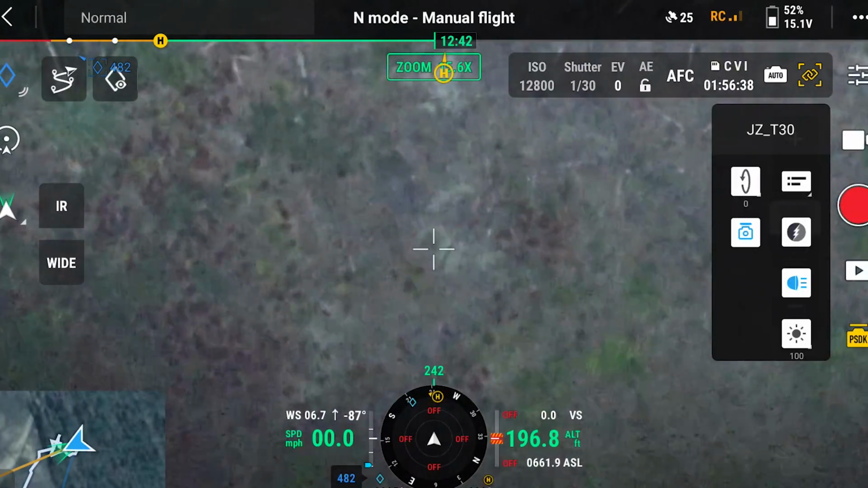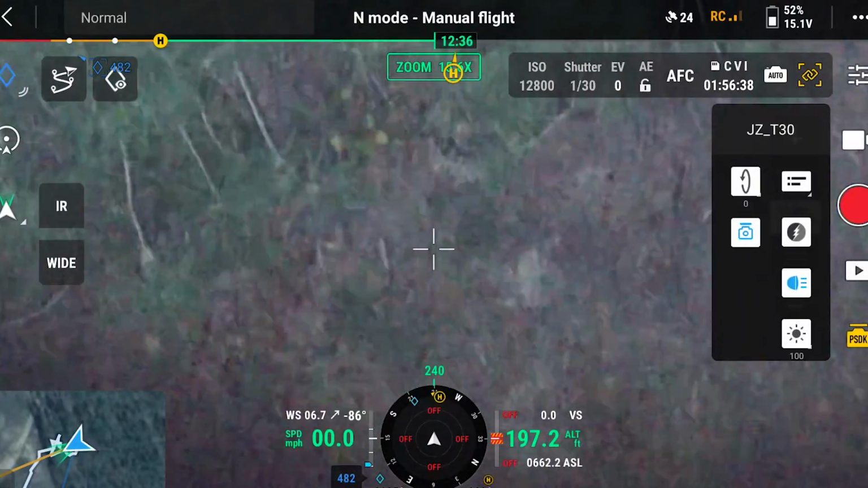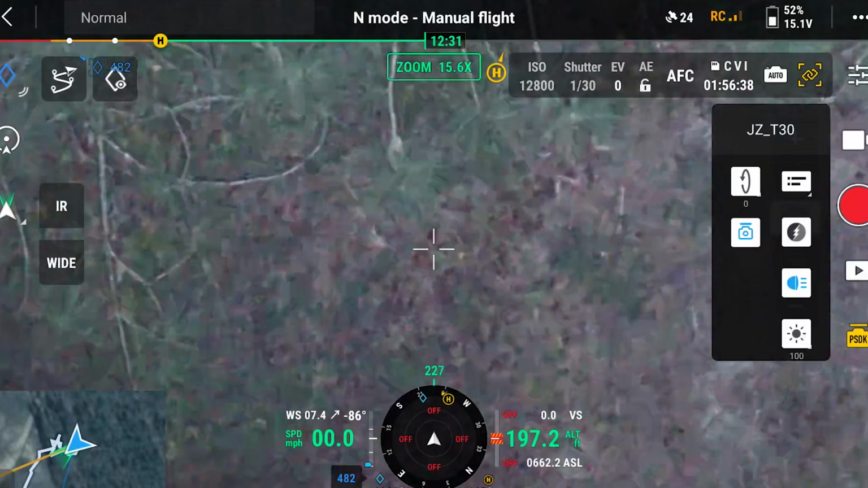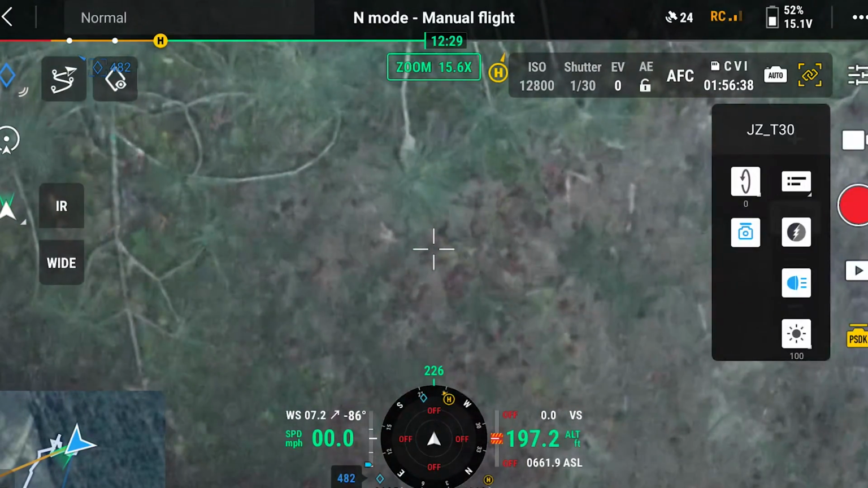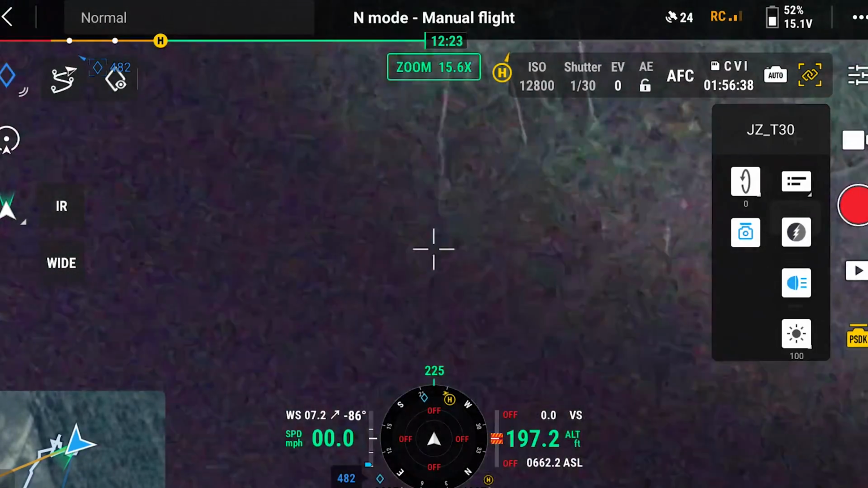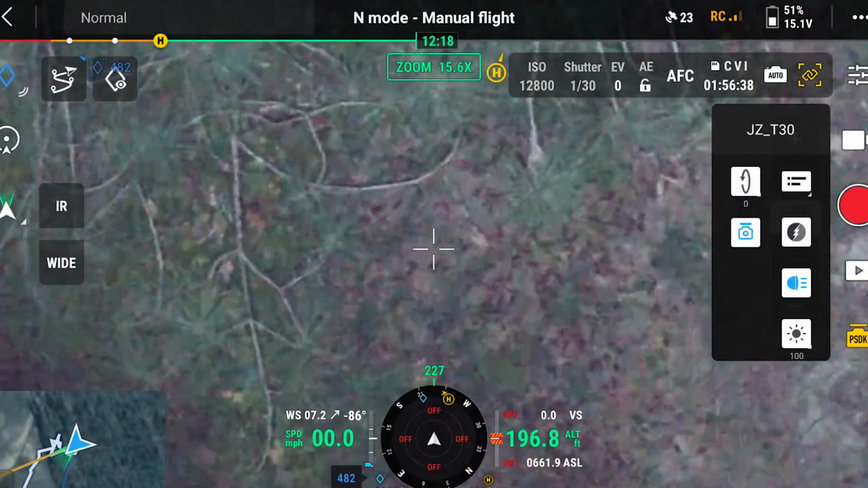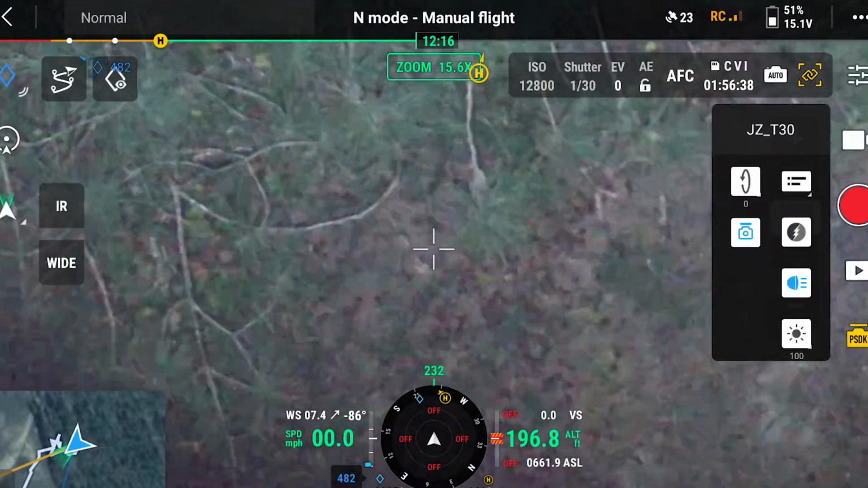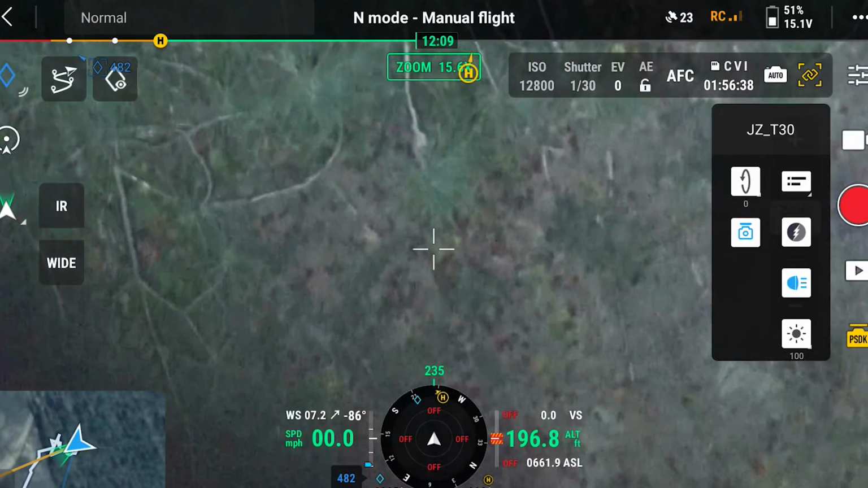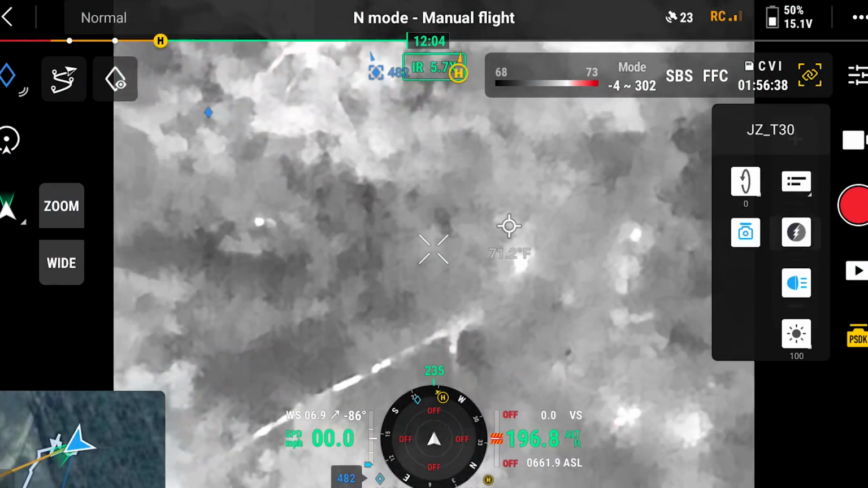Oh, that is not a deer. Something with a long skinny tail, I'm guessing. Let's see if I can see him again. He's under these branches right now. I'm thinking armadillo, something of that nature. Where'd he go? Back into the woods.